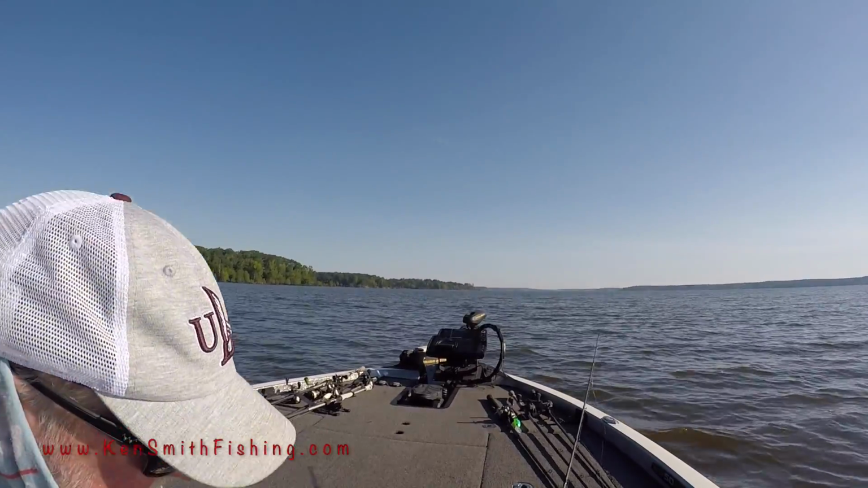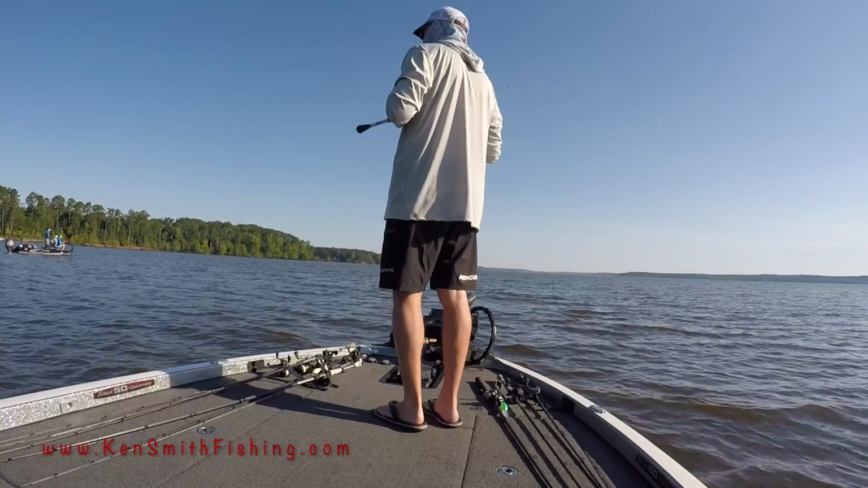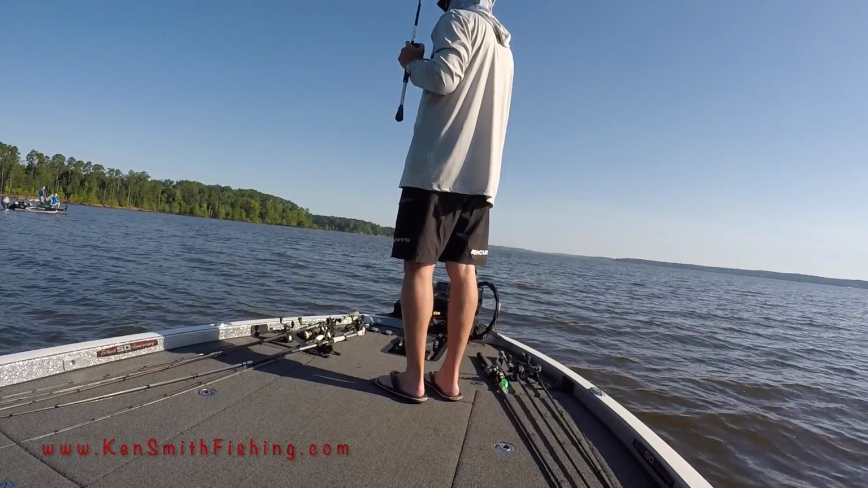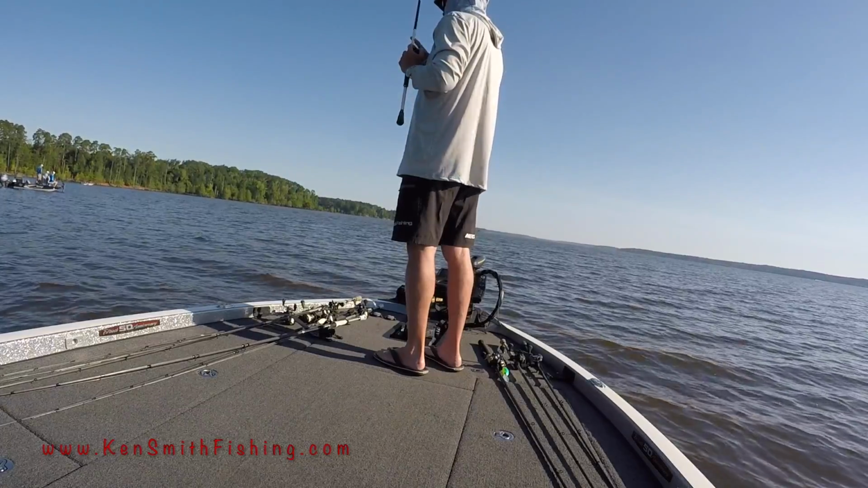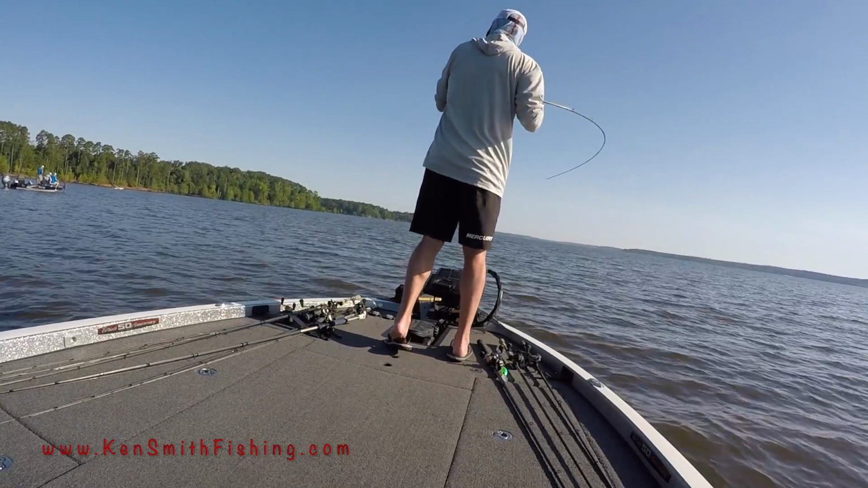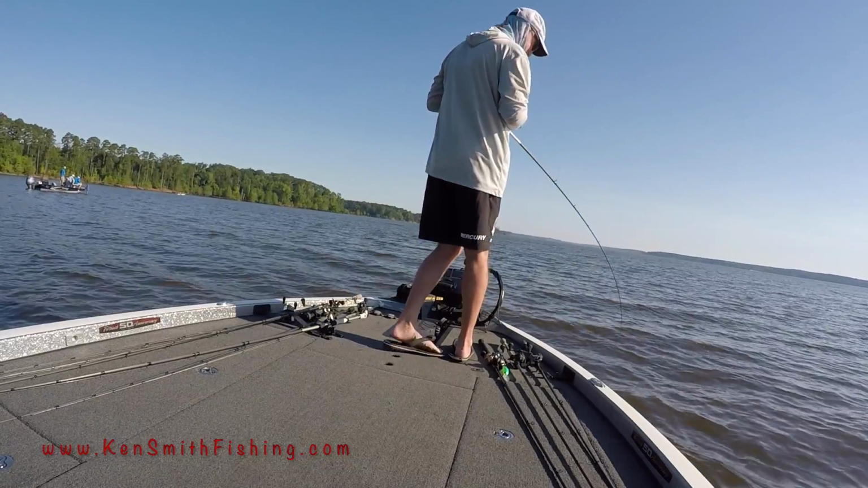So here's Saturday's fishing. All right, we're going to try a little clay point right here and see what we can do. Didn't take very long, did it?